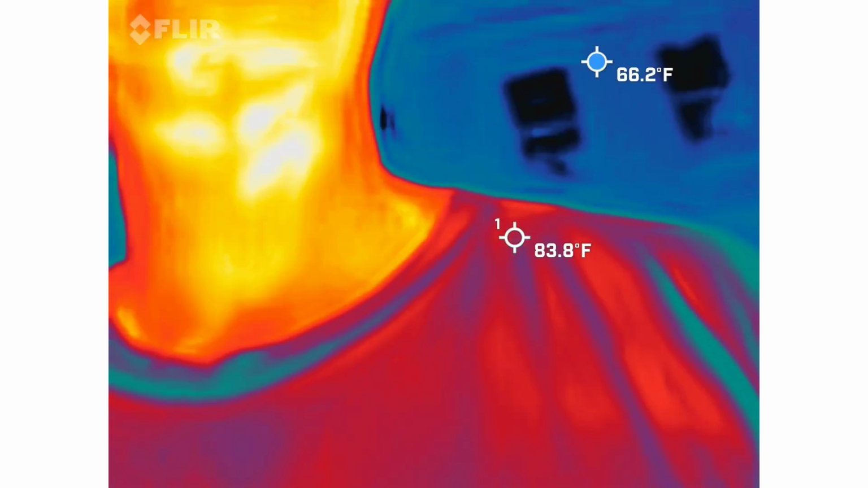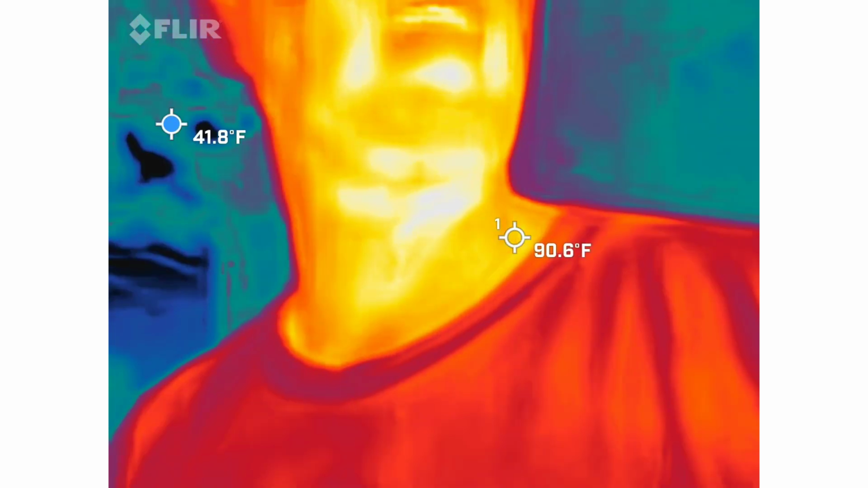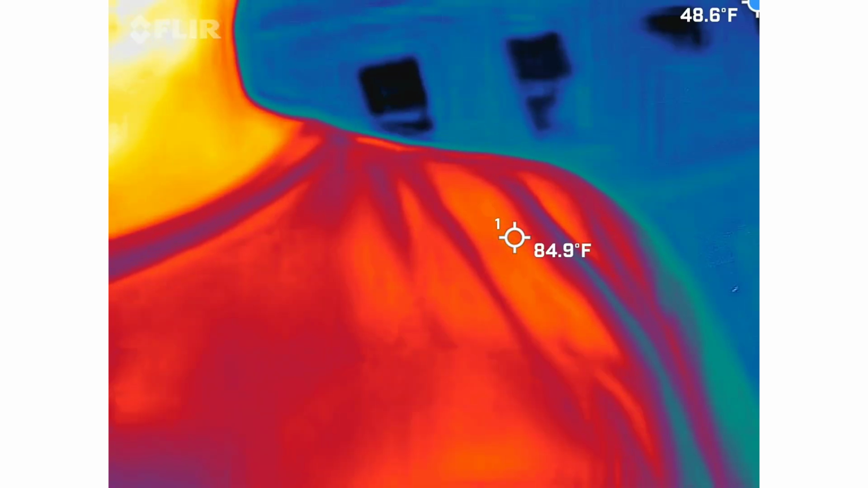Now, yeah, I'm not a ghost. That's why I'm orange and yellow. So those are the warmest things in there. The coldest things in here are going to be blue and black. So we're looking for them to either move or to take shape on their own. So again, I look for 15-degree temperature drops.